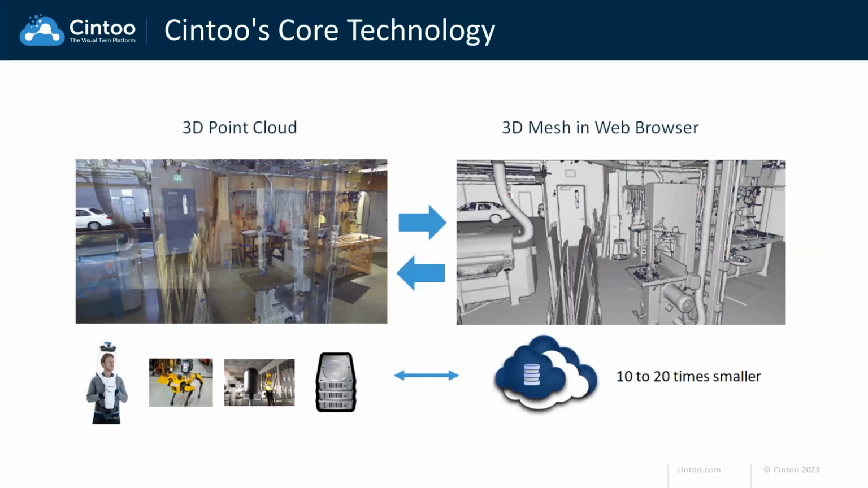Cintoo's core technology enables customers to take their point cloud data, and we can process your point cloud automatically, whether it's a terrestrial scanner or a mobile mapping system from various vendors. There are various vendors in the market, Biometris, Navis, MSN, etc., and the terrestrial scanners as well. They're all very accurate. And we turn them into a high resolution mesh.